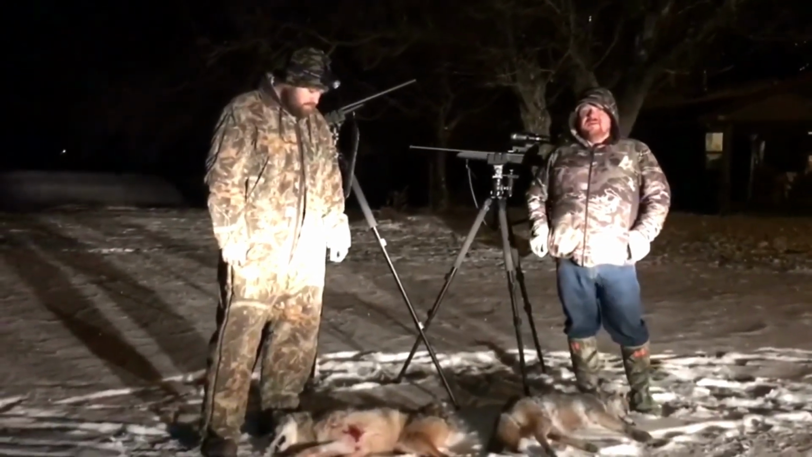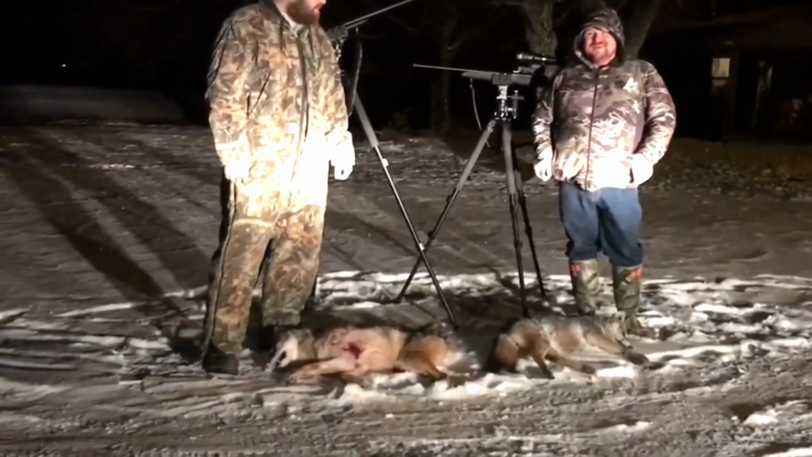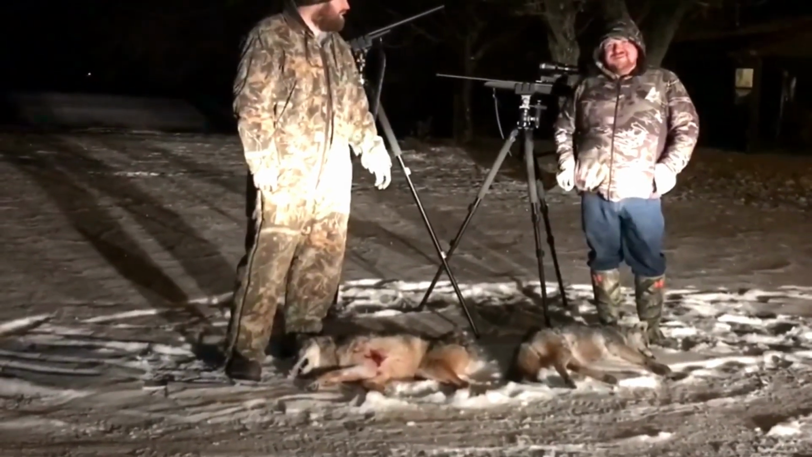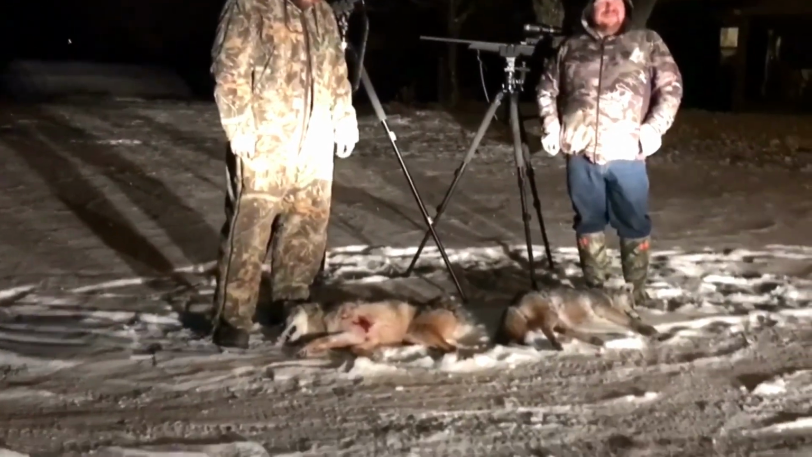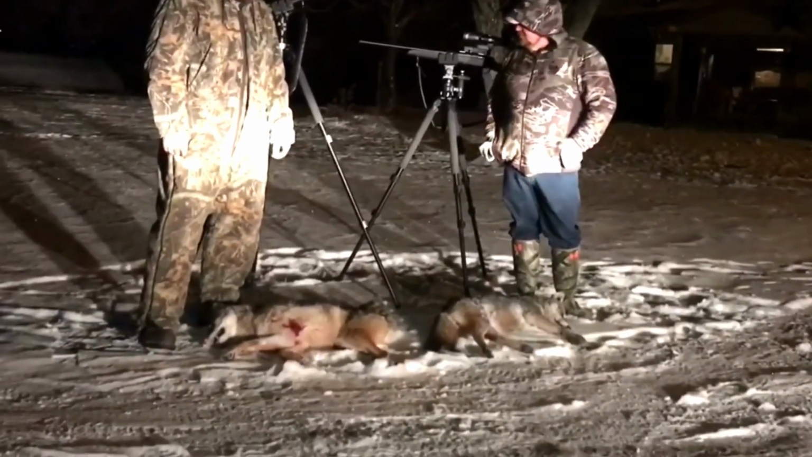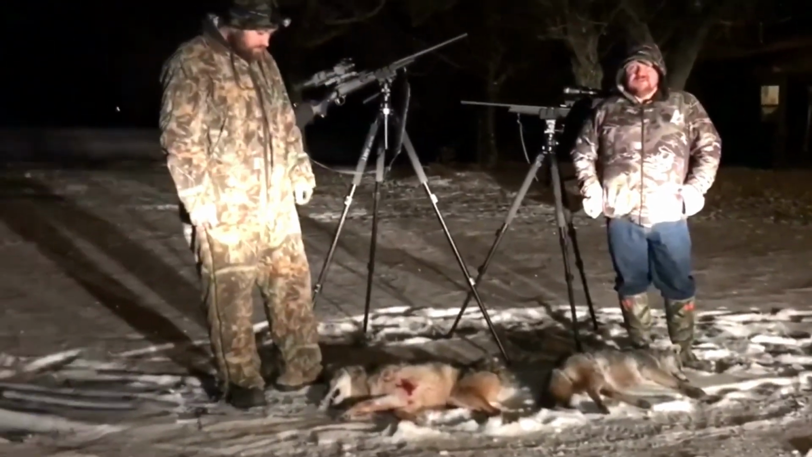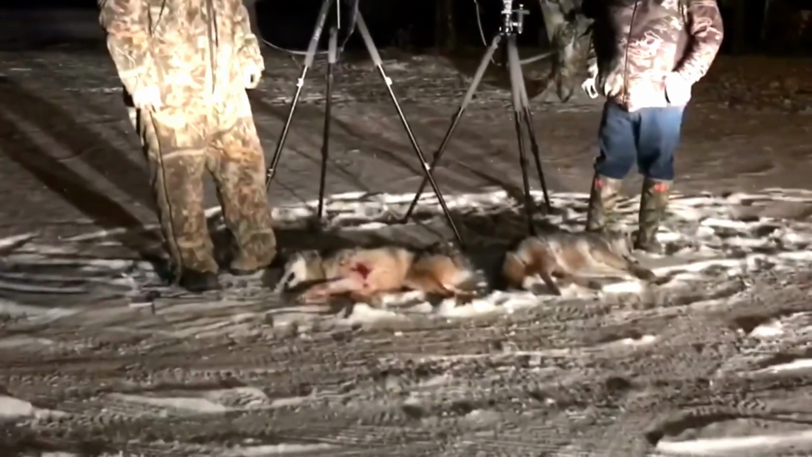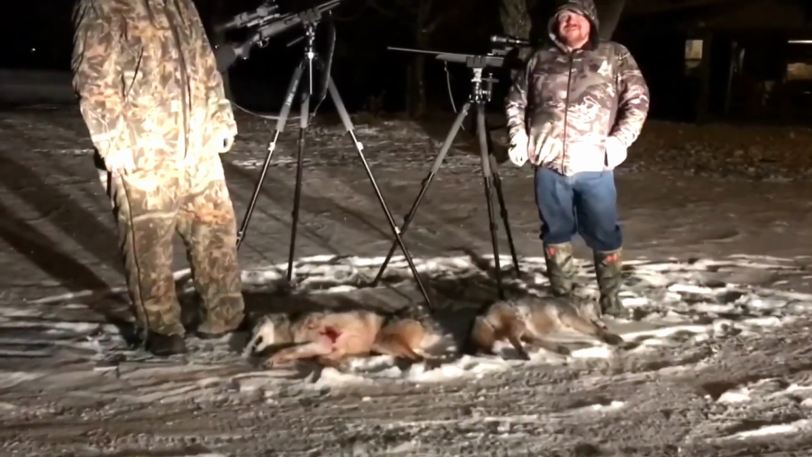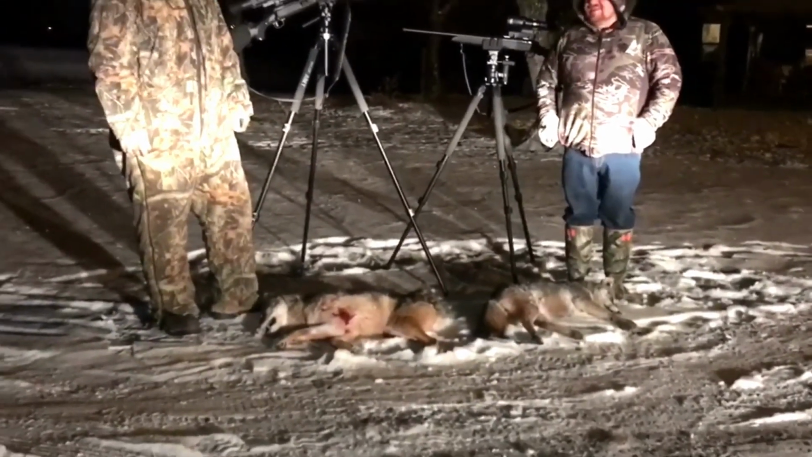Wasn't even planning on it. That's the way we like it. What do you think? Love it. So it worked, especially when you only got to go 100 yards from your house. That's right. We like those kind of hunts. So we had to fire up the headlights to get some light here, and so pretty cool deal. Got 2 dogs down here. Awesome night. Now we got to go home and get some rest, if there is such a thing. Yeah, work night.